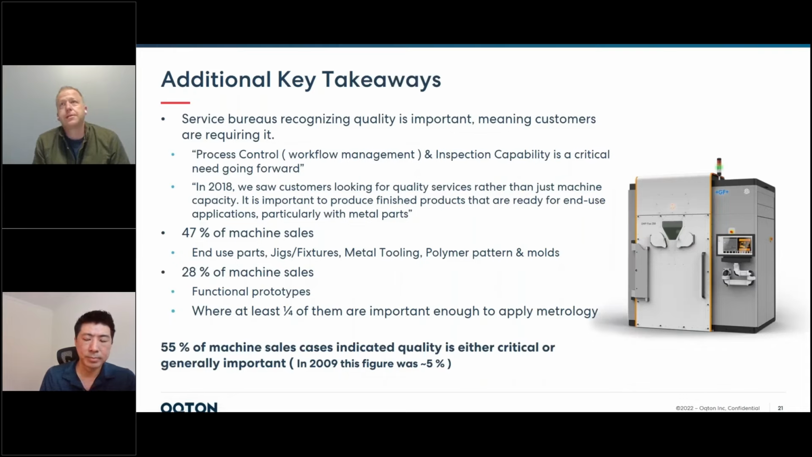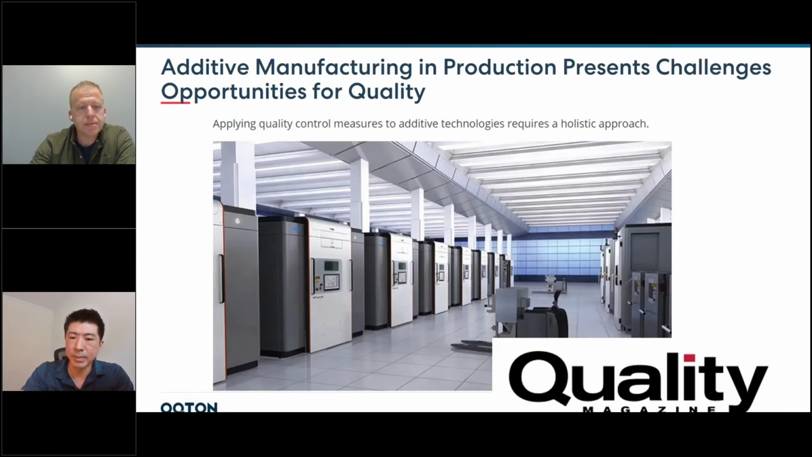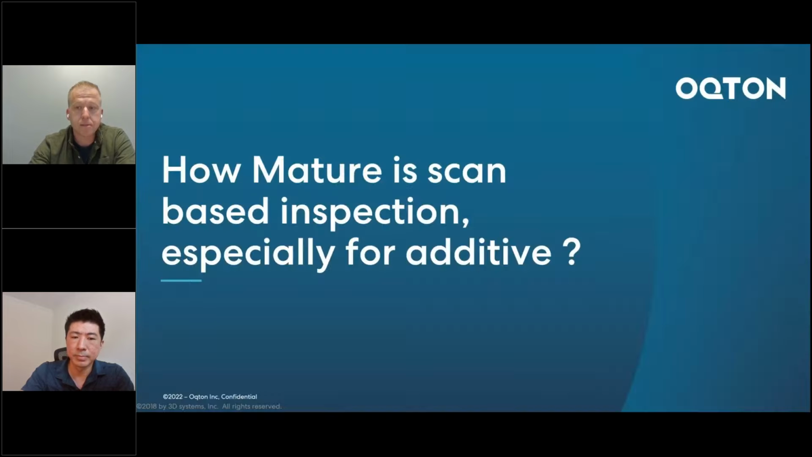Again, key takeaways from market reports: 55% of machine sales cases indicate that quality is either critical or generally important. That is 10 times higher than it was in 2009 for additive manufacturing. And some simple quotes from customers: process control and inspection capability is a critical need going forward. And in 2018, as a service bureau, we saw customers looking for quality services rather than just machine capacity. So the industry accumulation is there. All signs point to this being an urgent need, and if you're not paying attention to it, you should. There are definitely many publications we've had in the market about this.